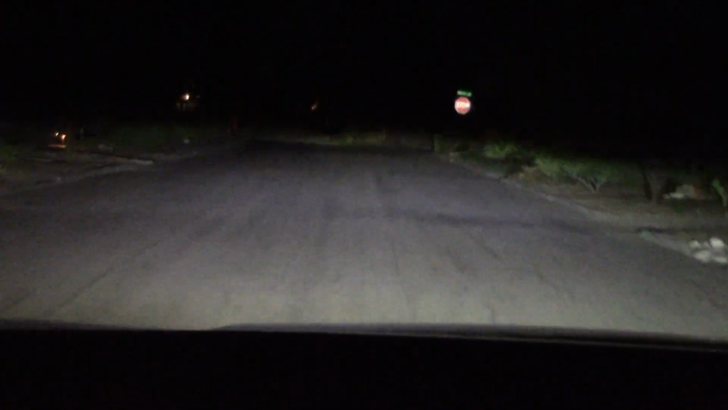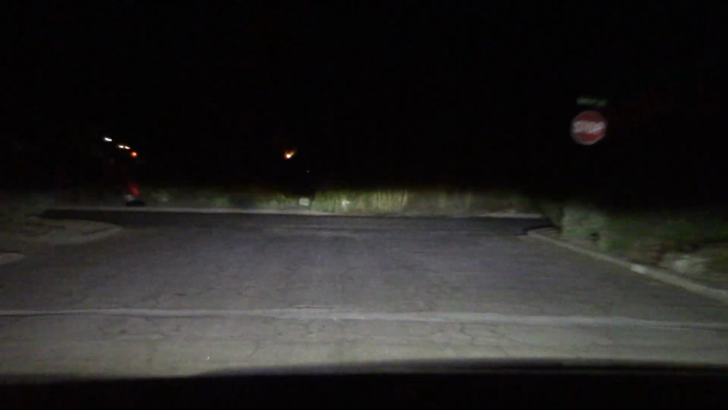Low beam. You see how low everything is? I step on the brake. I'm not seeing anything. The headlights adjust left to right, but they don't adjust up and down, obviously.